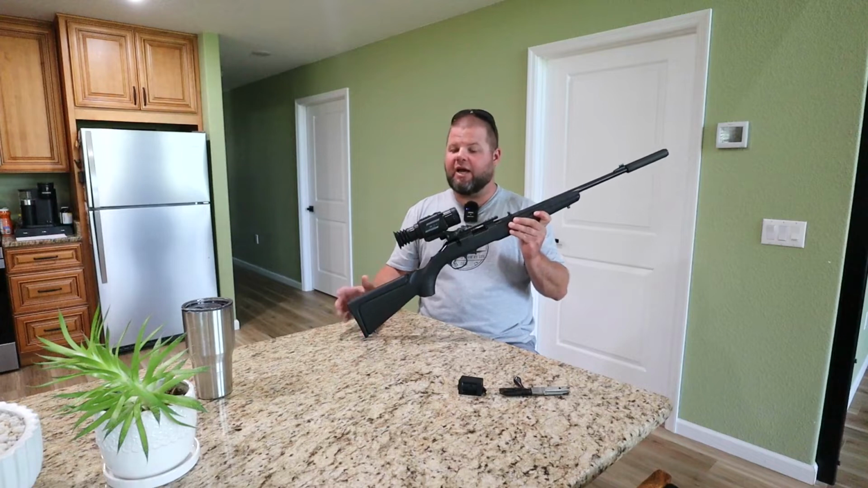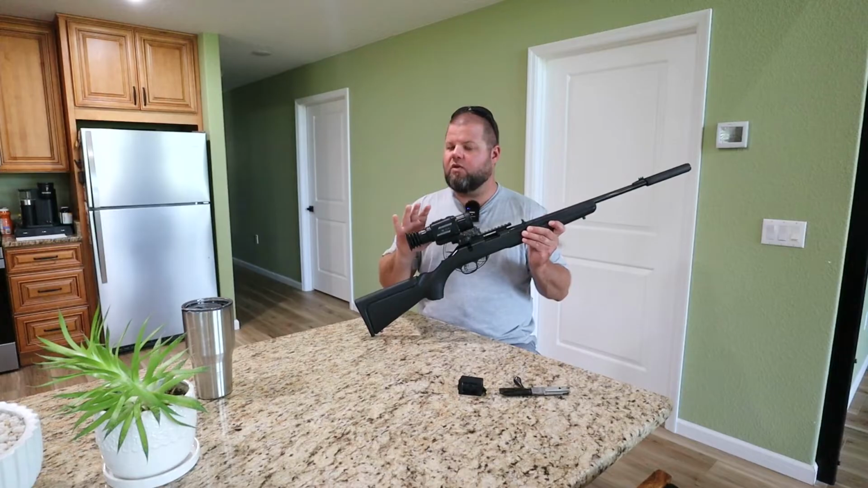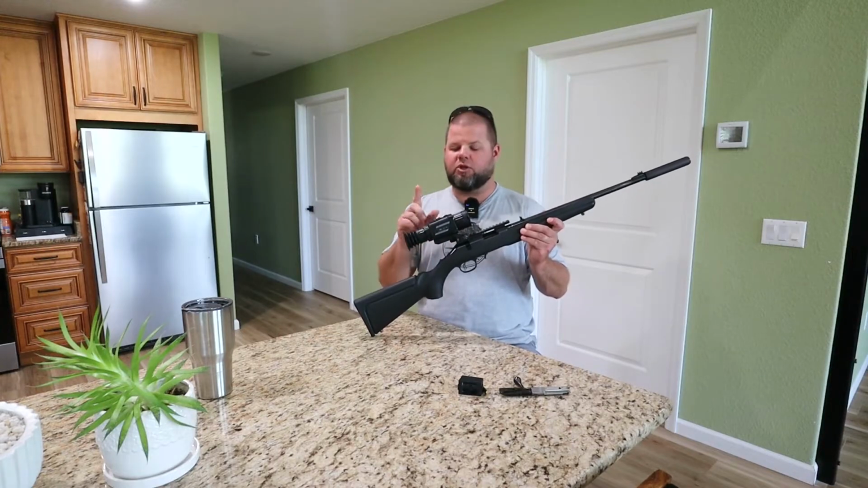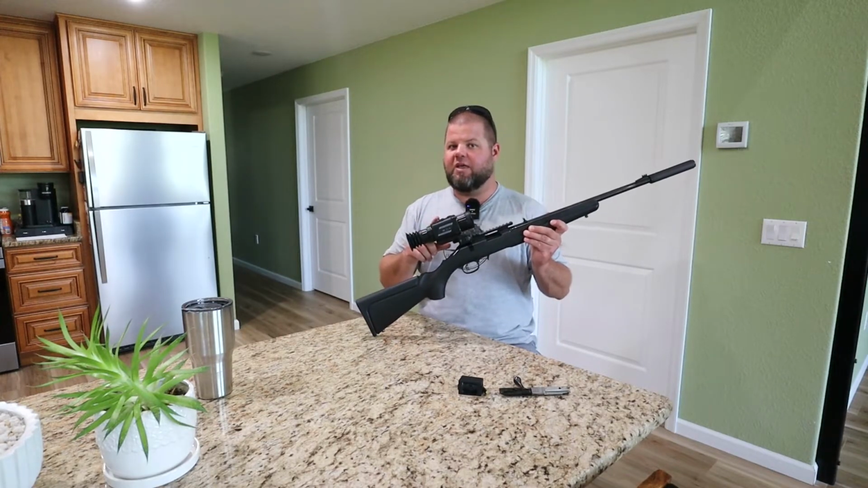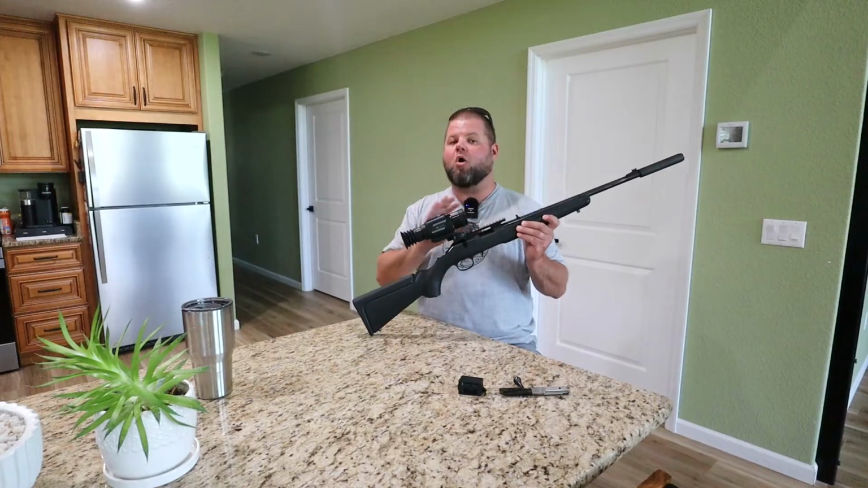Here's the other amazing thing. If I'm thinking correctly, I am still only on the second set of batteries. I am very confused. I read some reviews many months ago before I purchased this, and some people were saying they didn't think battery life was very good. Well, I don't know what they're doing. They must be turning it on and leaving it on all night long.